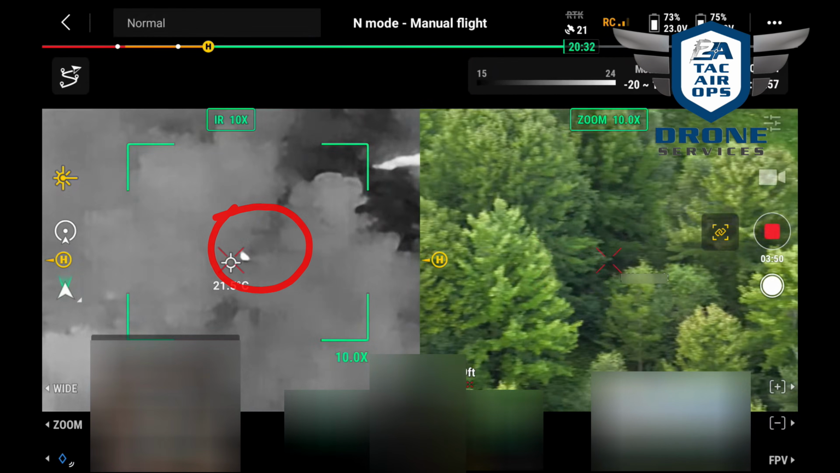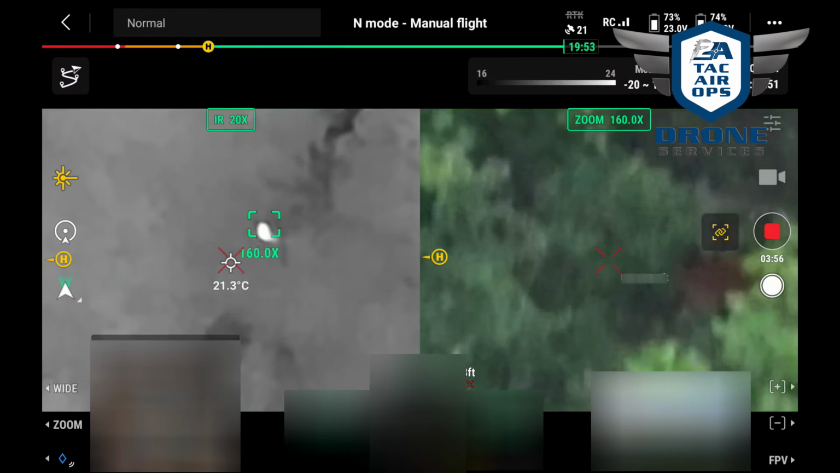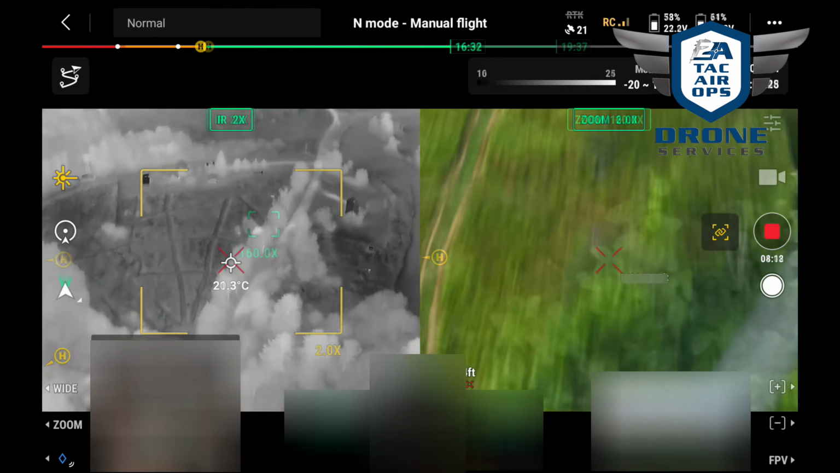Now, you see this little thermal signature. We zoom in, and it's another deer, but you can see this one is a lot more obscured than that fawn. And we're going to get to some more that are going to be even significantly more obscured.